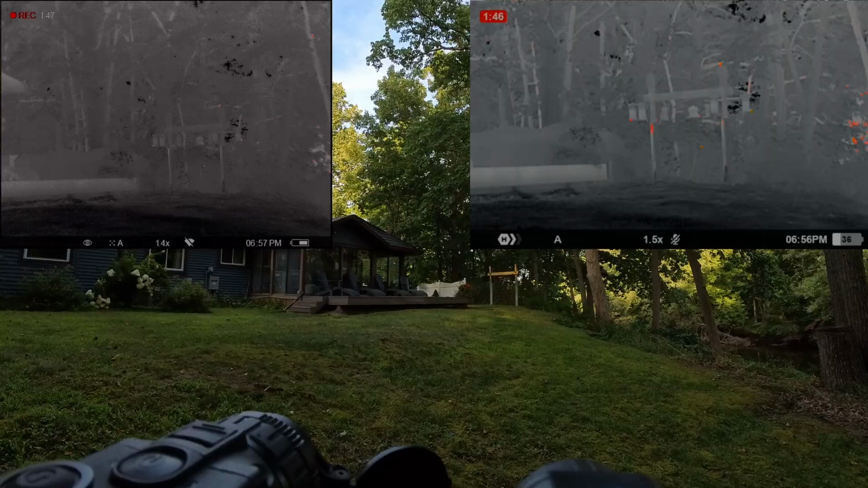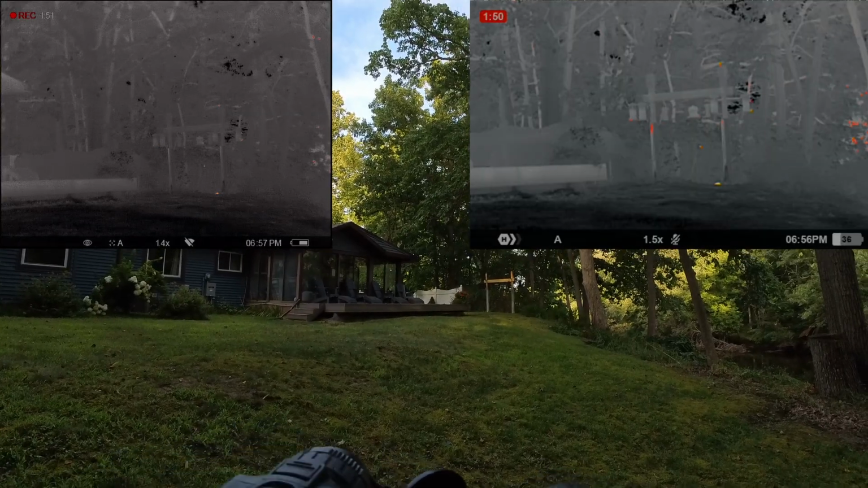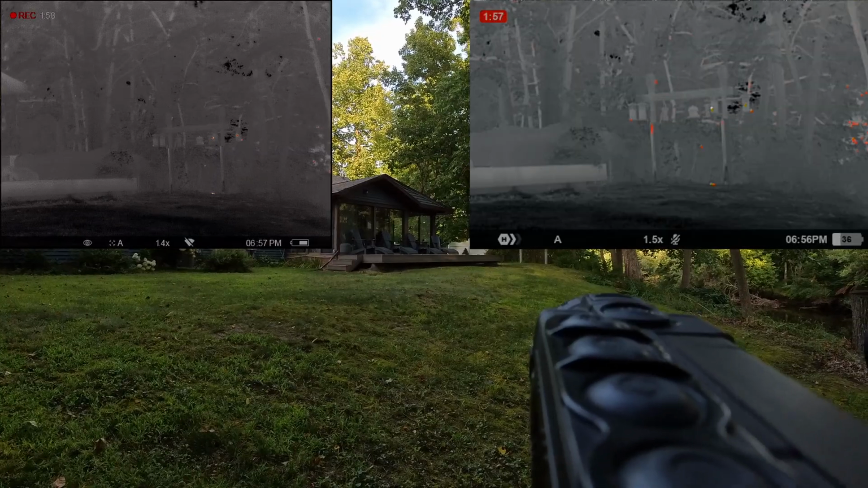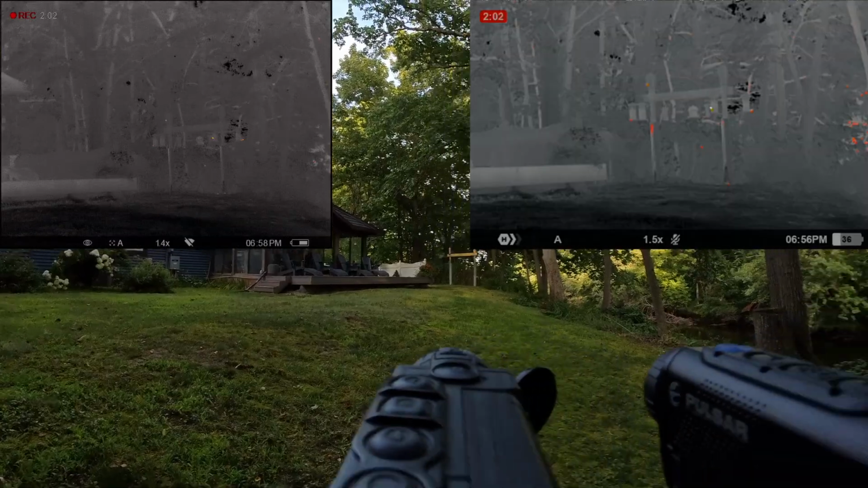We just had a chipmunk come into the field of view. The chipmunk is lit up pretty well, but you can't really tell that it's a chipmunk, whereas on the XP28 you do still have more of that form, a little bit better identification as a result of that 640 sensor.